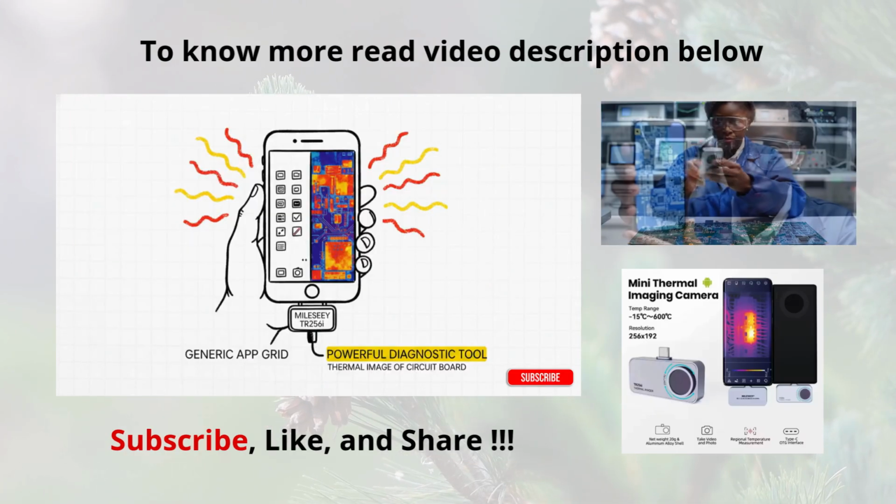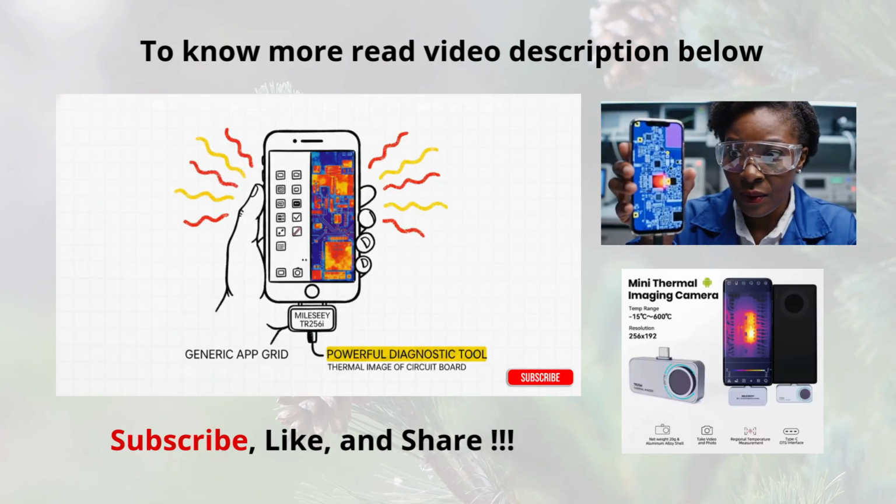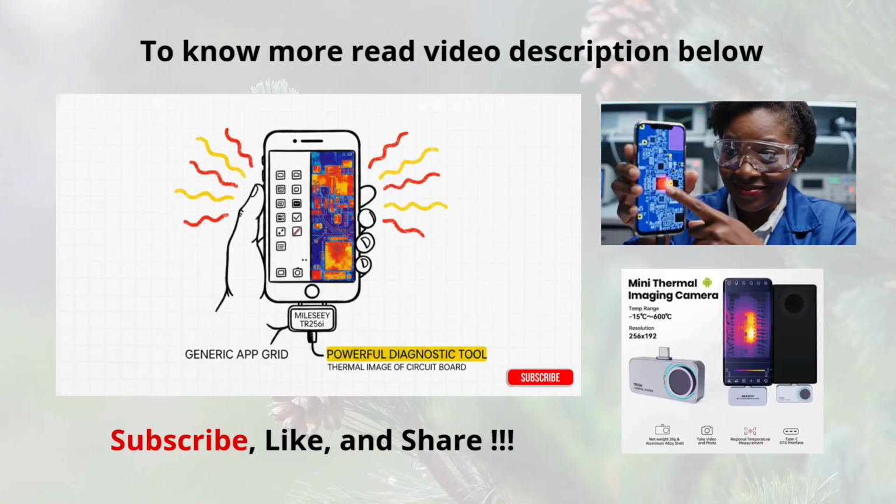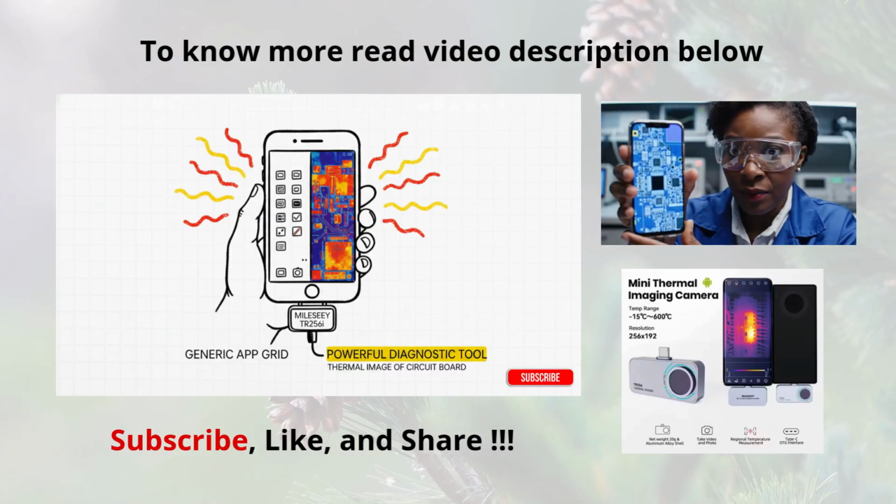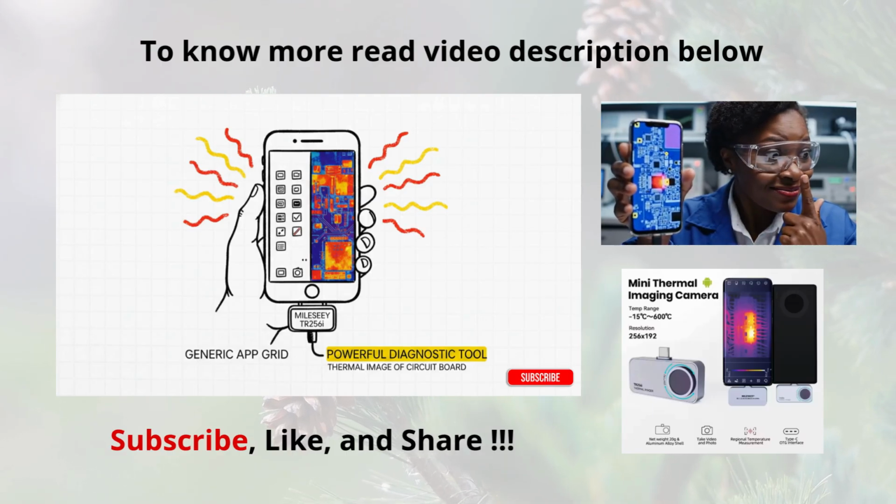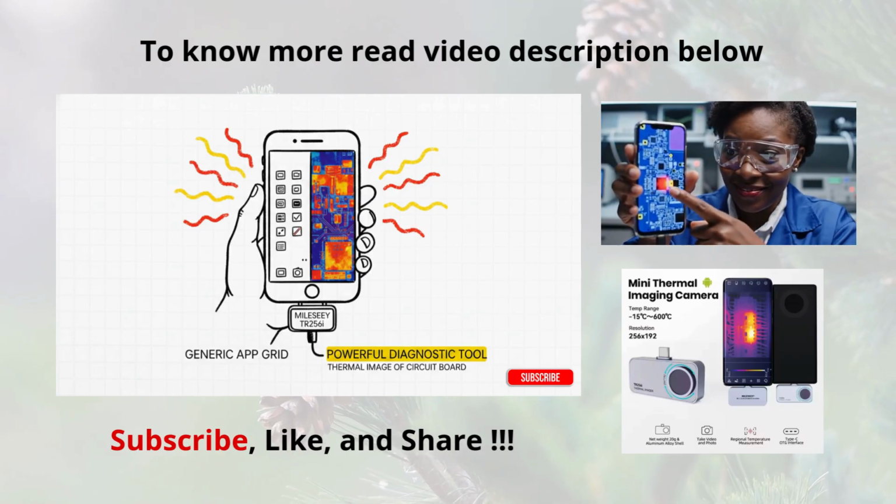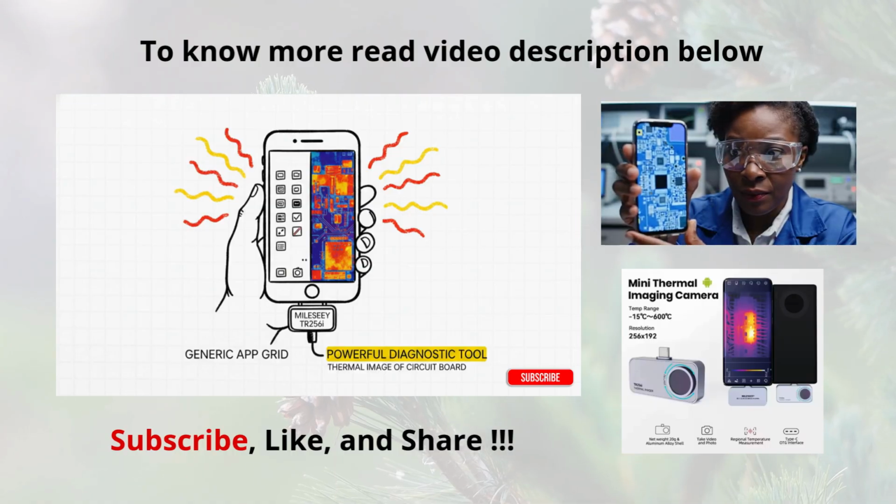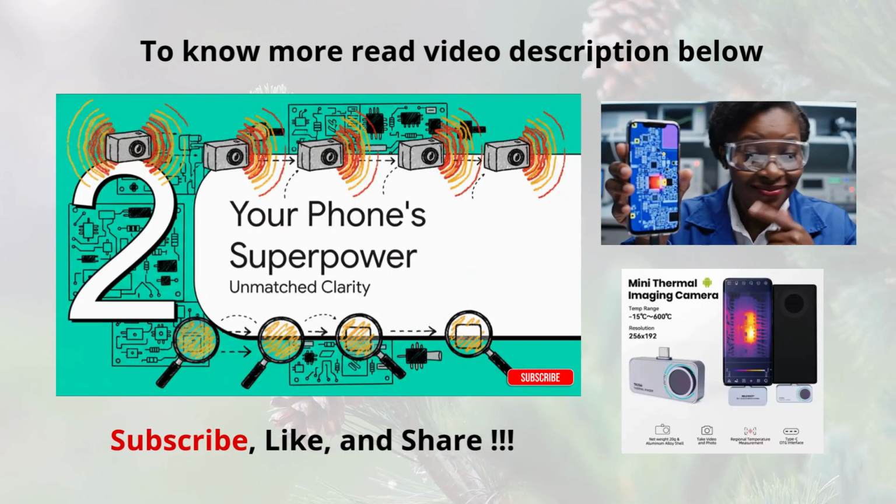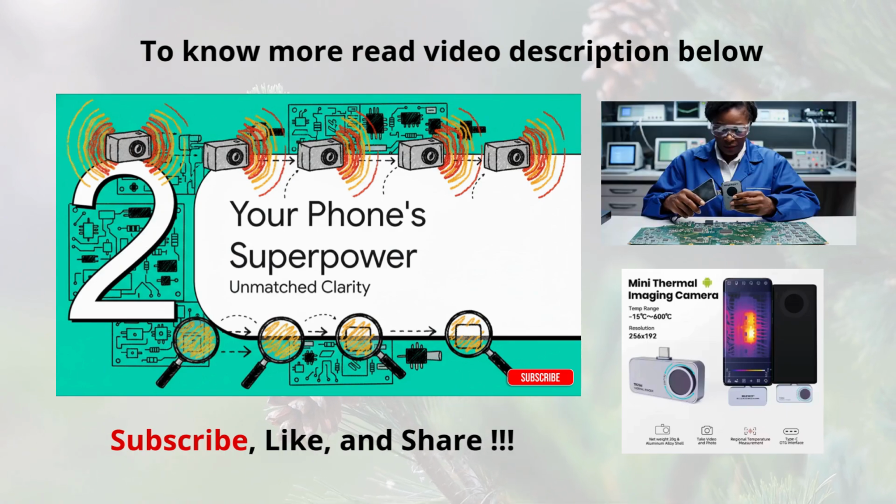board. Now, for a long time, this was super expensive, specialized equipment. But devices like the MILESEEY TR256i, they're total game changers. These little things plug right into your Android or your iPhone, and just like that, they turn the phone you use every single day into a seriously powerful diagnostic tool. Okay, so how can a tiny little gadget like this deliver professional-grade results?